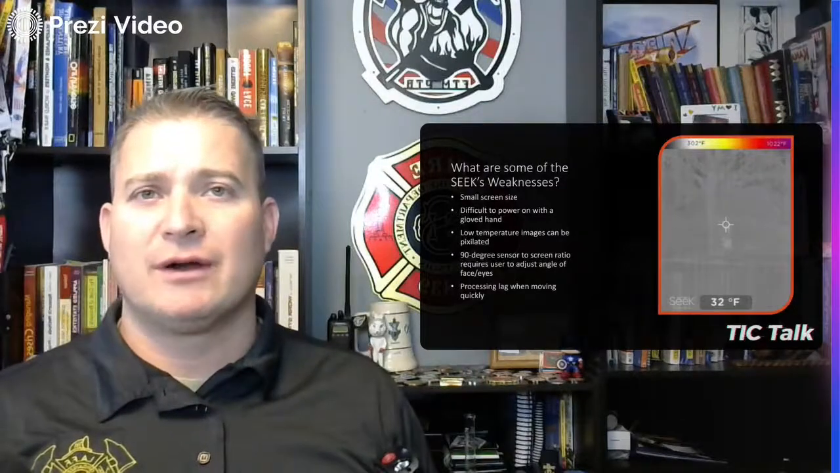I have also found that it's difficult when I have a gloved hand to push the power button. So my recommendation would be, if you're responding to a call, to turn this on beforehand. Have it on. You can put it back into the pocket of your coat or wherever you're going to store it, but turn it on beforehand.